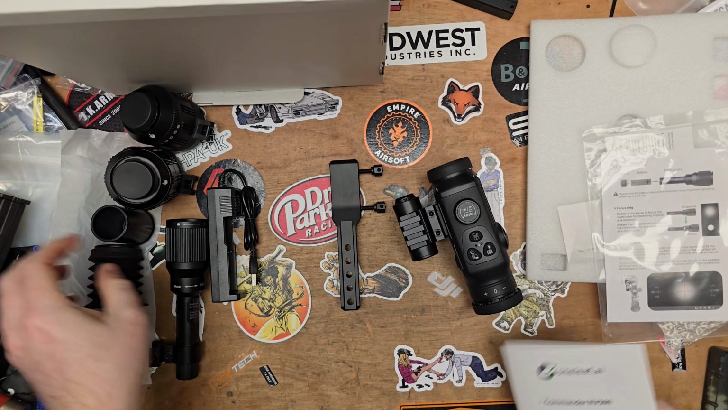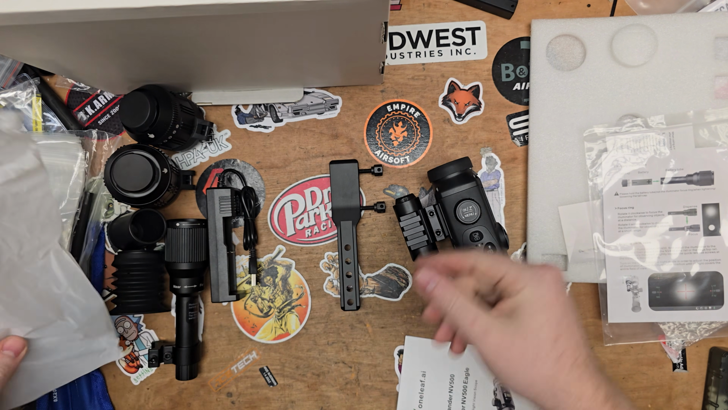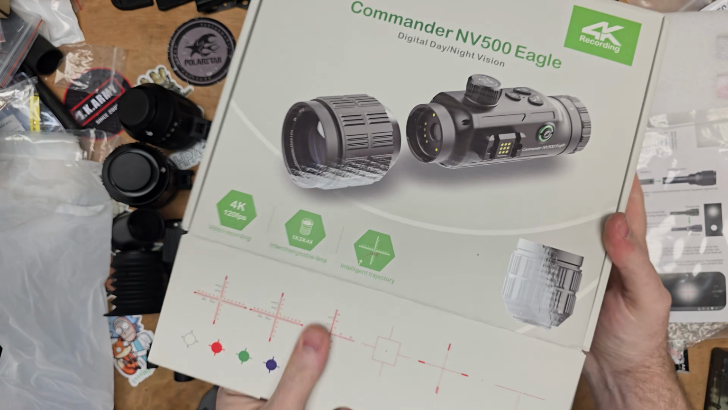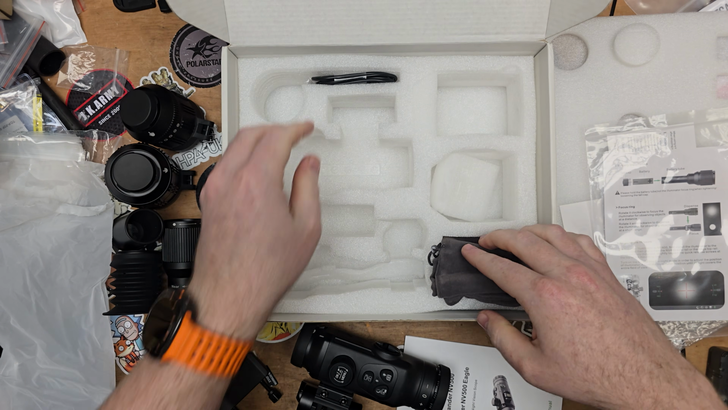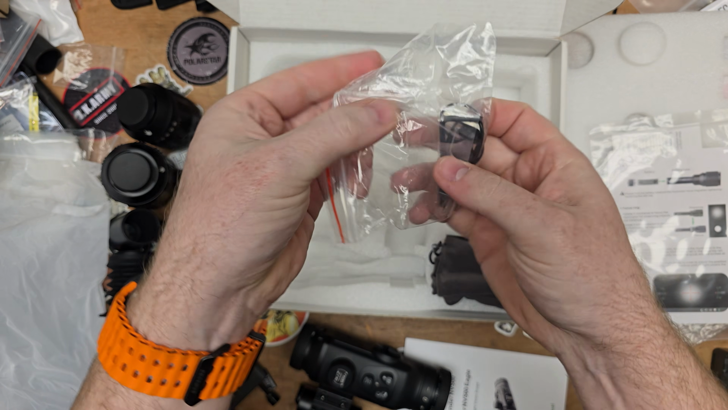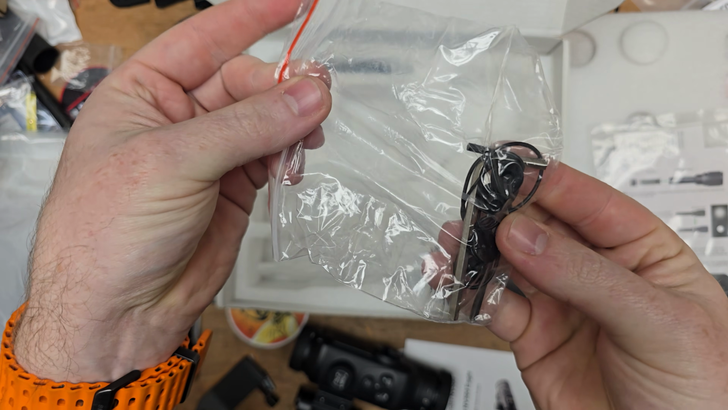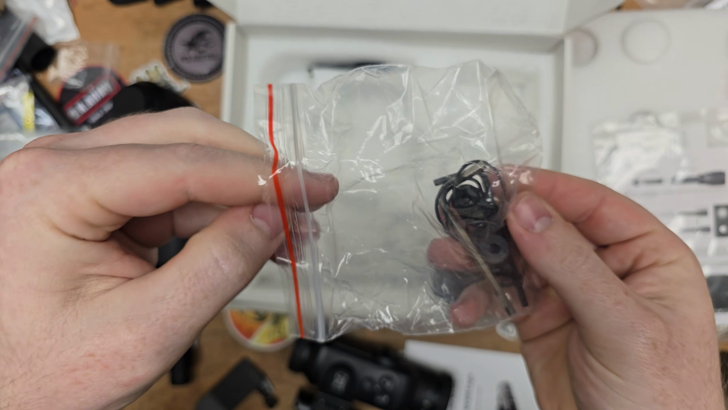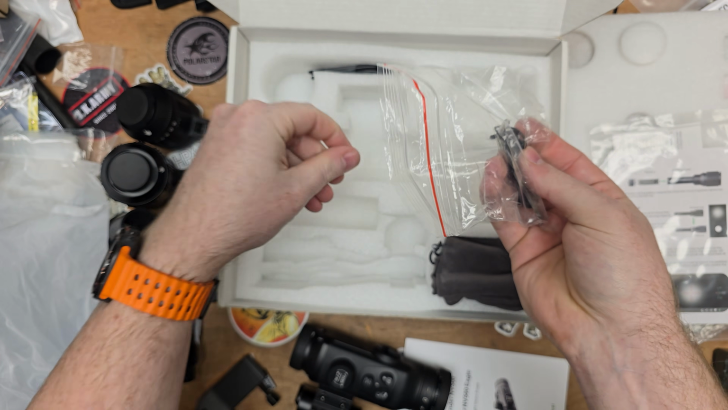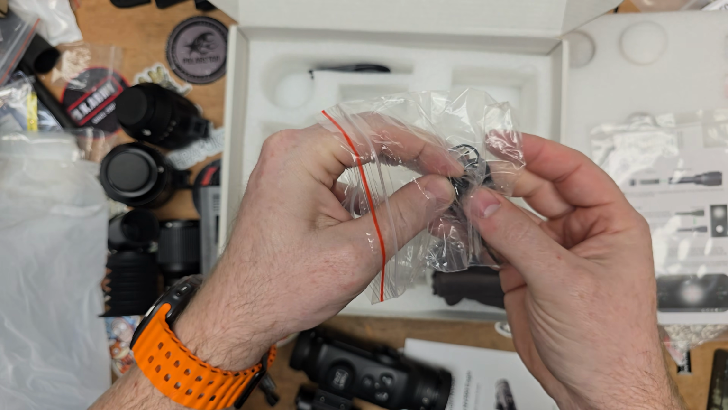The only thing I'm really missing, unless I'm being a dumbass, is the mounting screws. Ah, here we go. Hiding underneath the cable. So we've got some O-rings here. We've got some big mounting screws. These big countersunk ones. Let's pull these out.